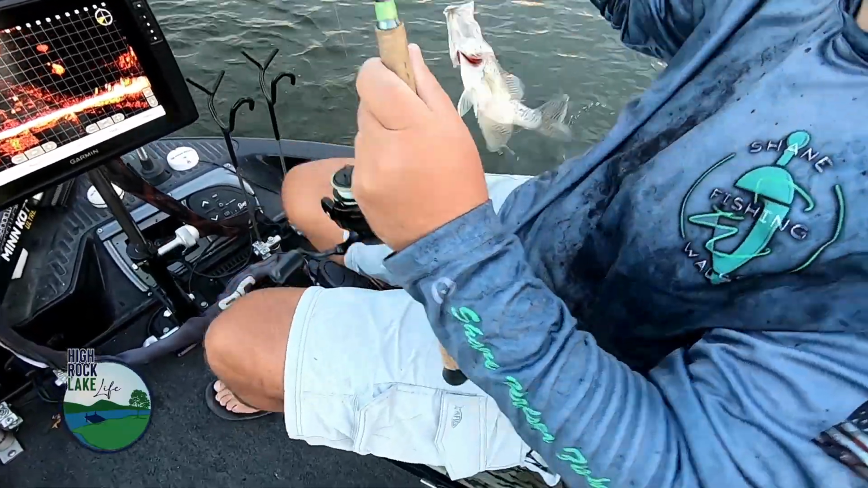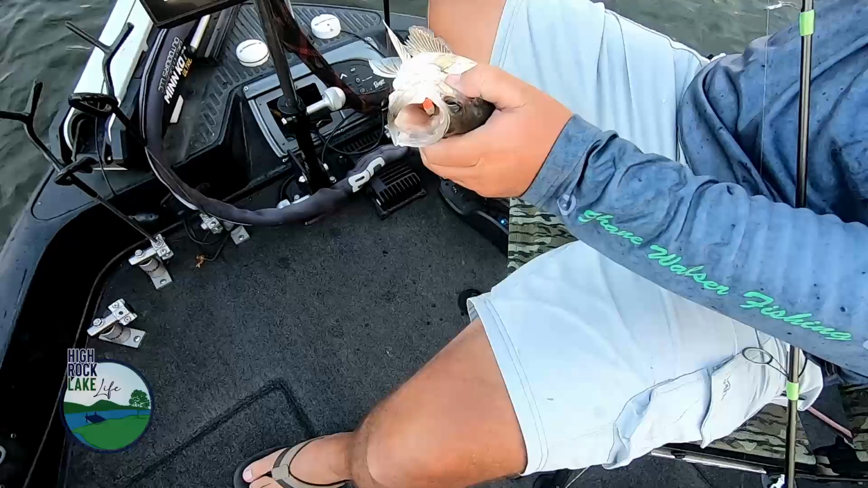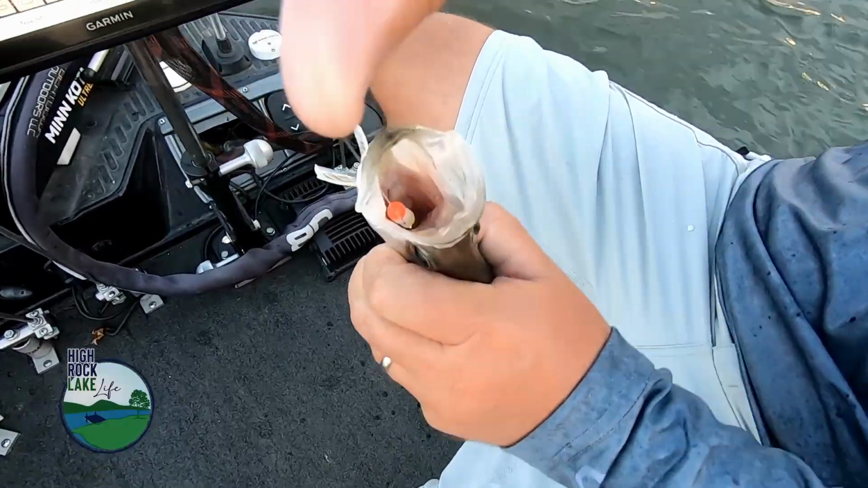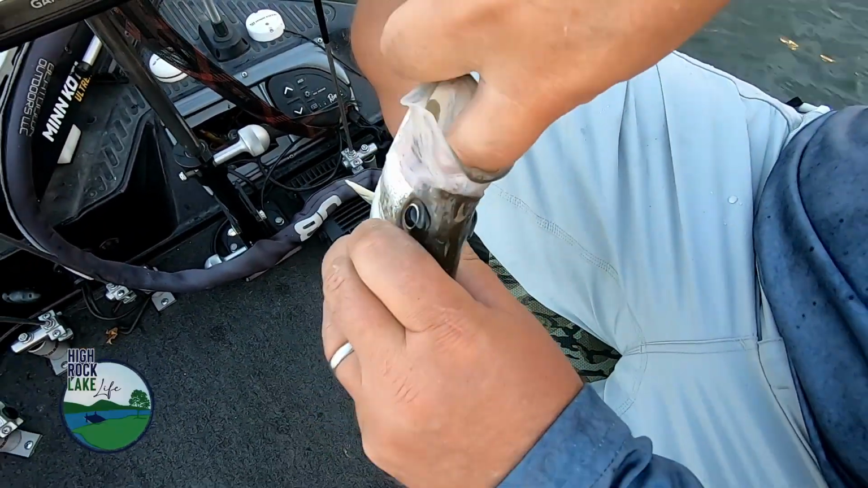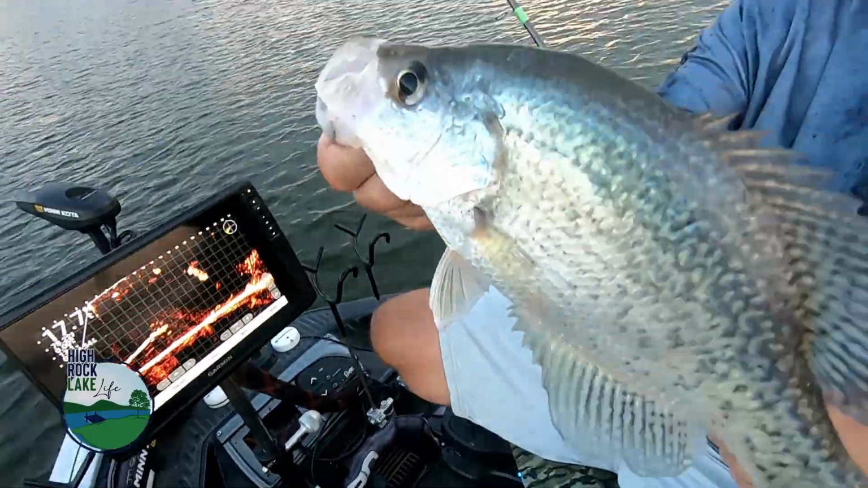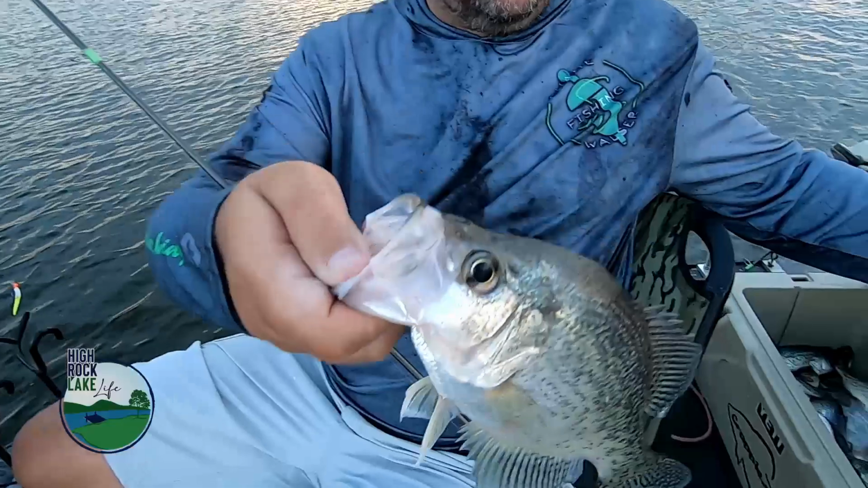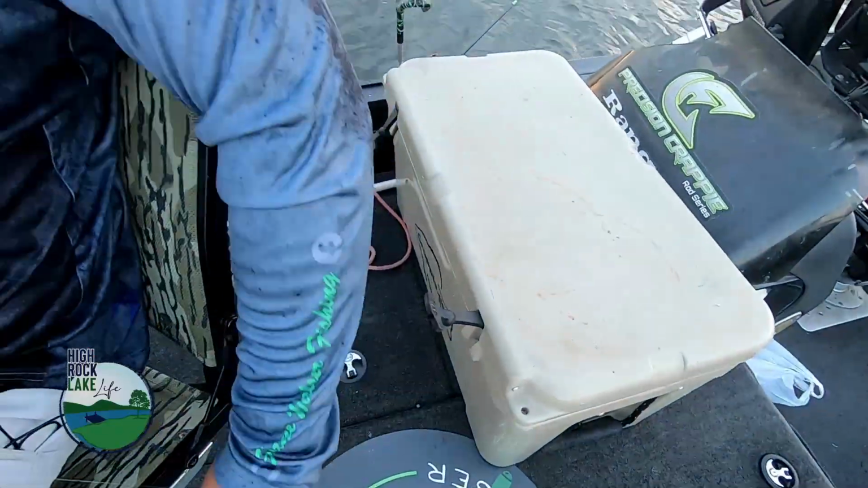That's a good one. Whew, he finally decided to eat it. Look at that thing. He didn't hesitate that time. That's a high rock, good summer fish there. Once they decide to eat, it's over.